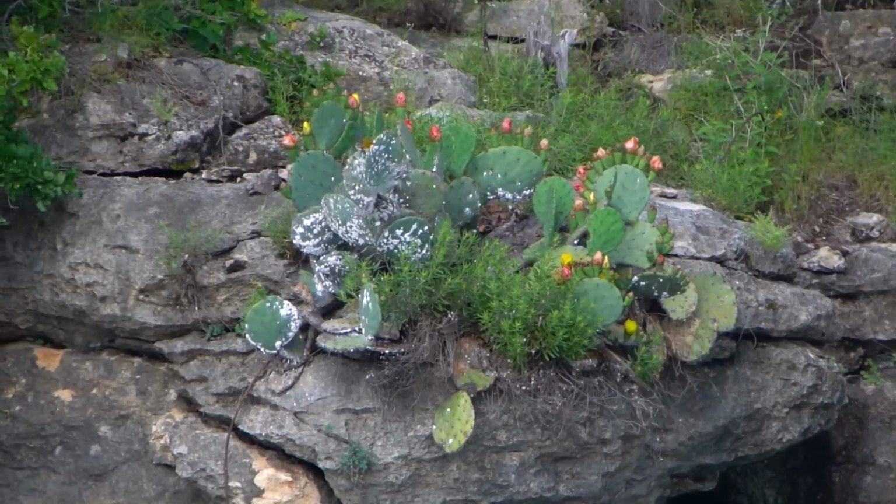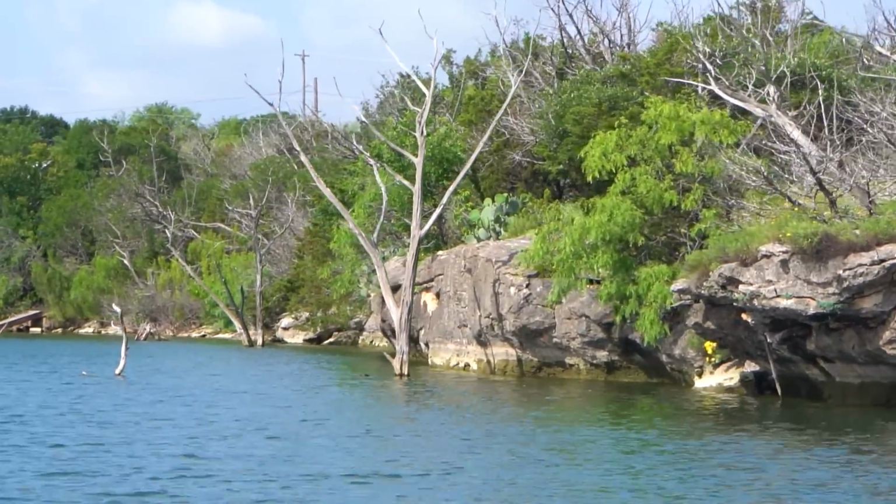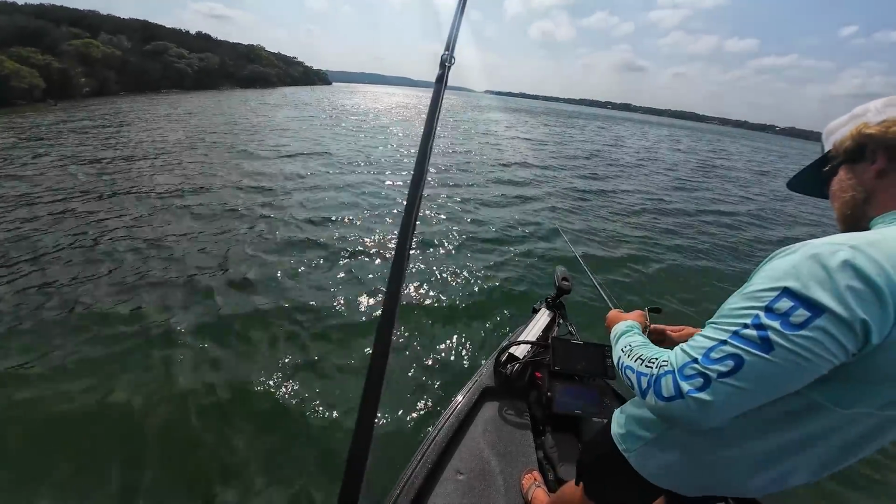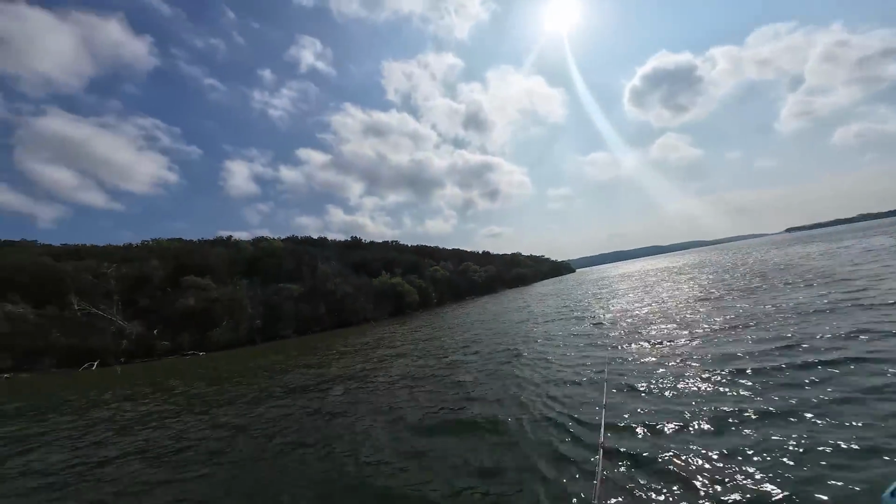It's pretty, those cactus with the... Yeah. Probably because it's a herd of buffalo.